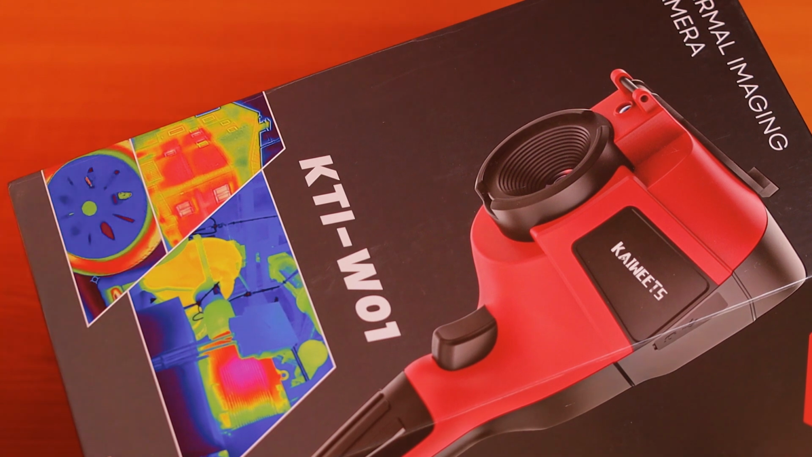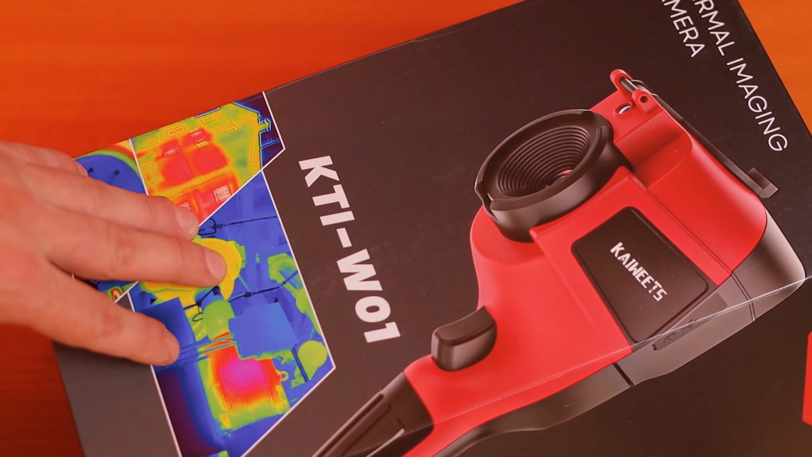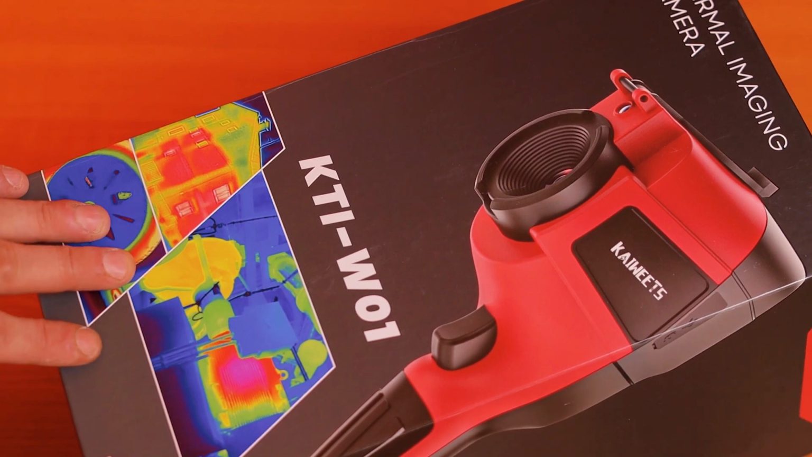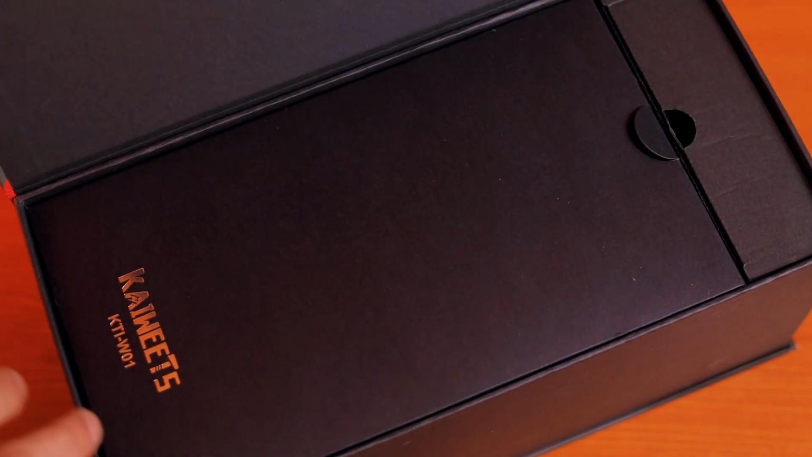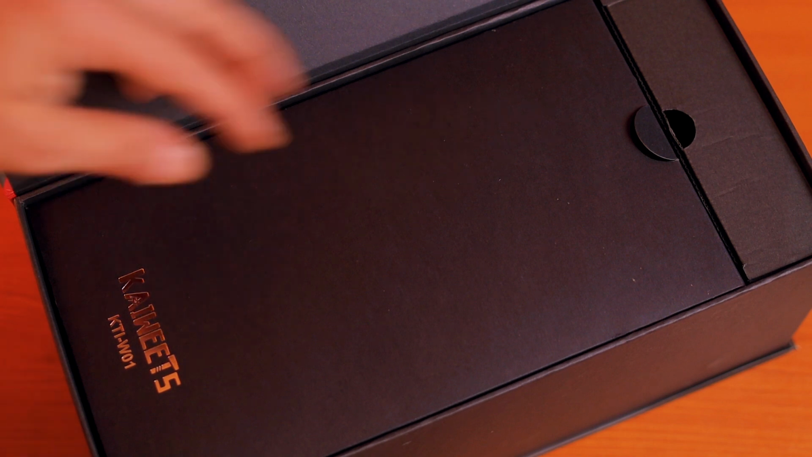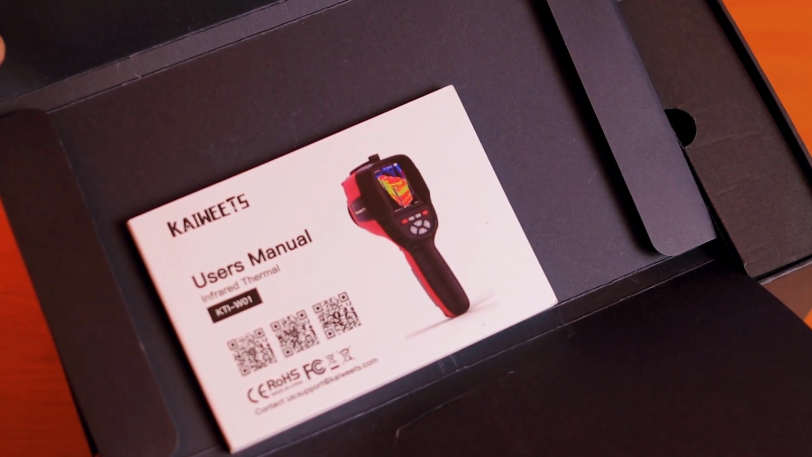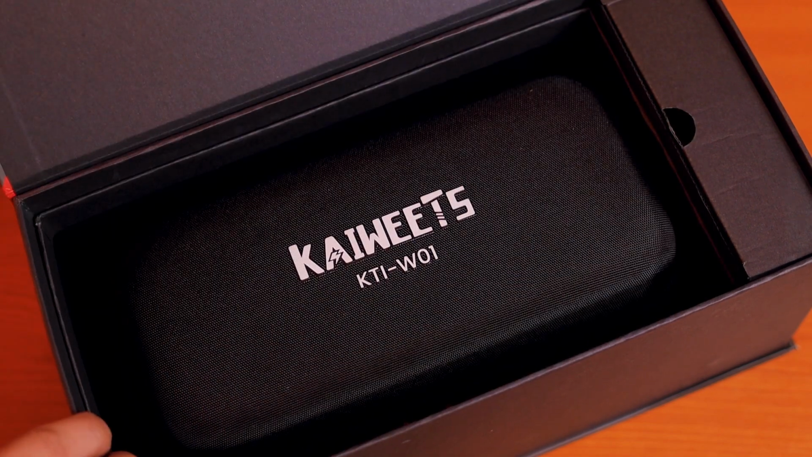Usually I skip the unpacking part just because I'm trying to keep the video shorter, but this camera comes really nicely packed. It comes in this really tough cardboard box. Then we have this envelope which contains the user's manual, which I would recommend you read, a multi-language user's manual. I'm gonna put this aside.